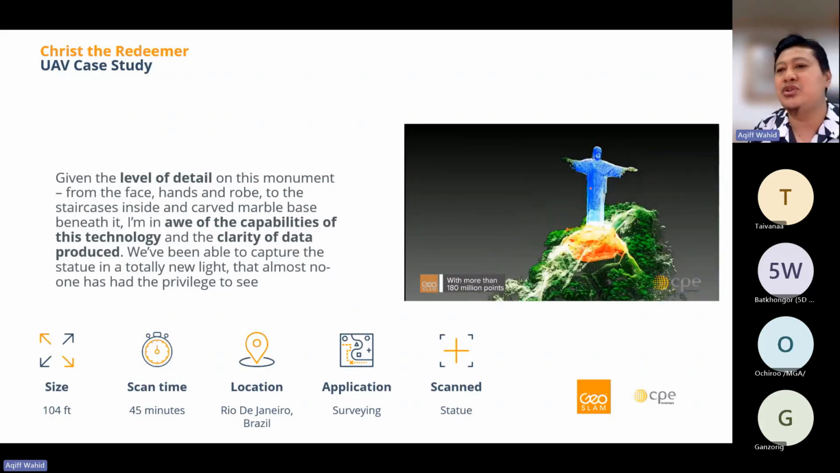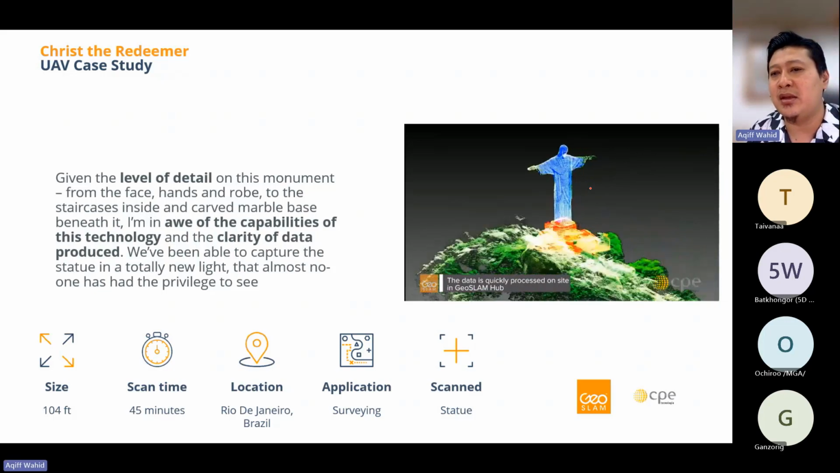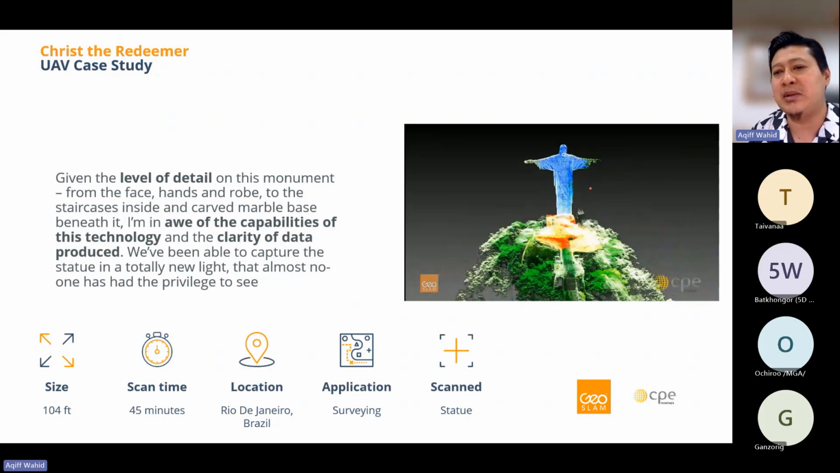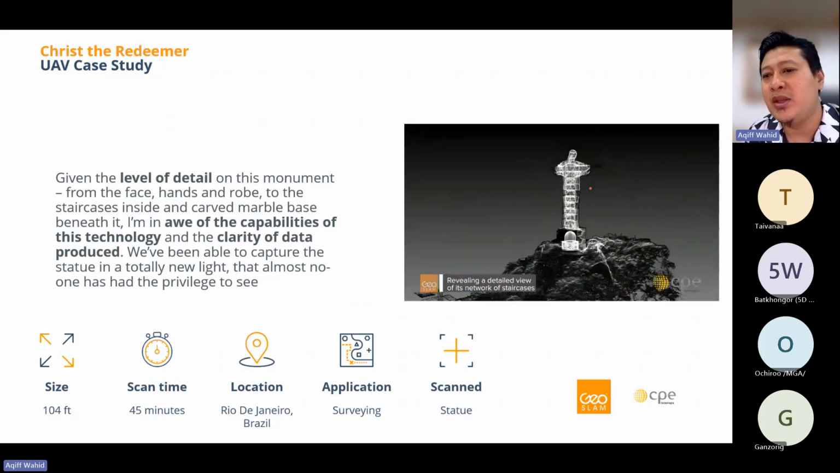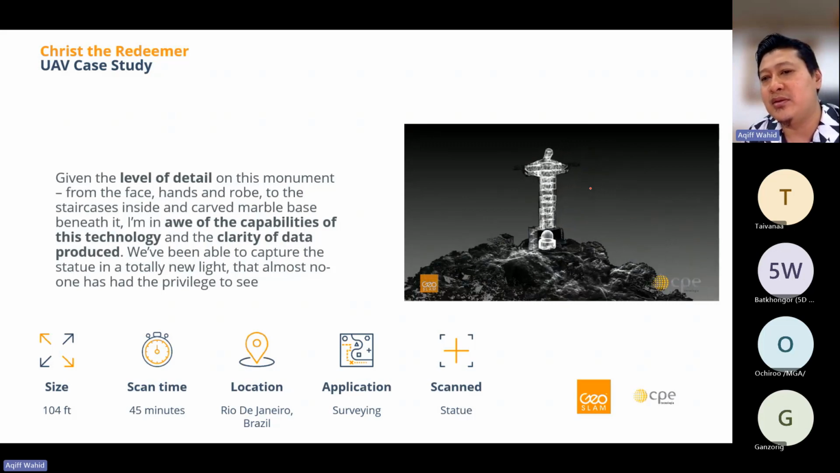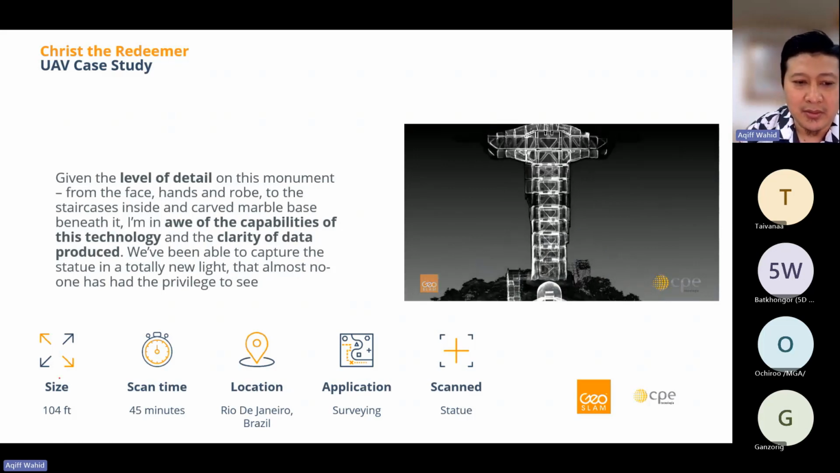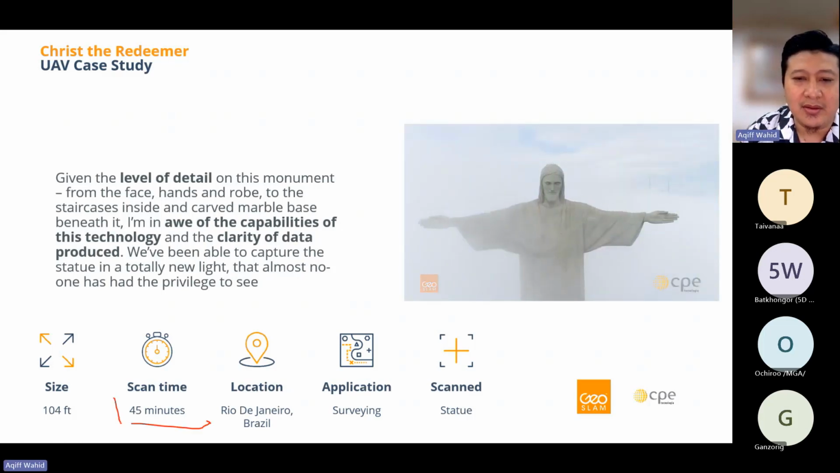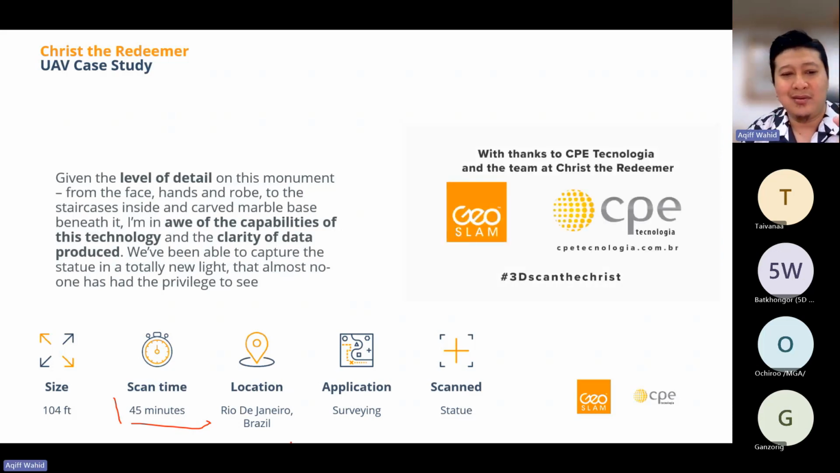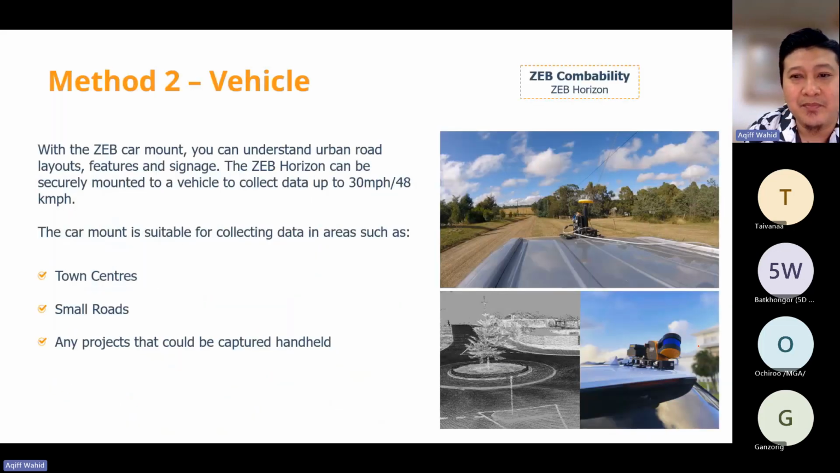So these are the results, which are very, very impressive, using GeoSLAM Z Horizon and GeoSLAM Hub for processing. And we can see also the detail inside the network of the staircase of the structure, right? In the end, it was done in a 45-minute scan. Can you imagine if you were using a terrestrial scanner? It might take you, I don't know, maybe 1 week to complete it. So this is one of the application examples.